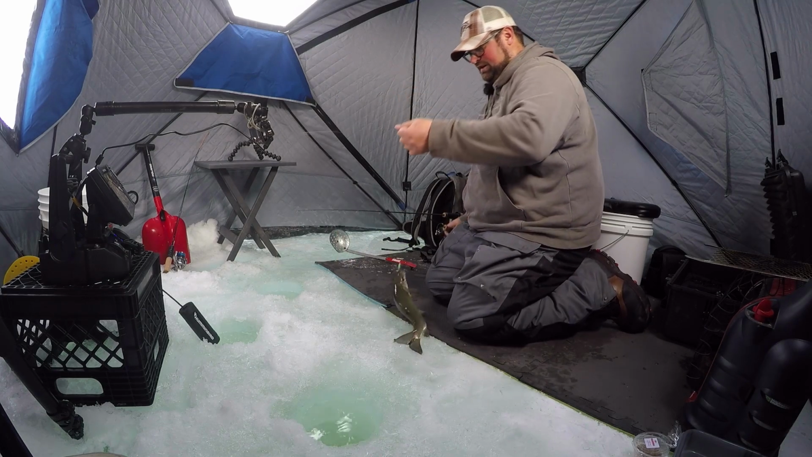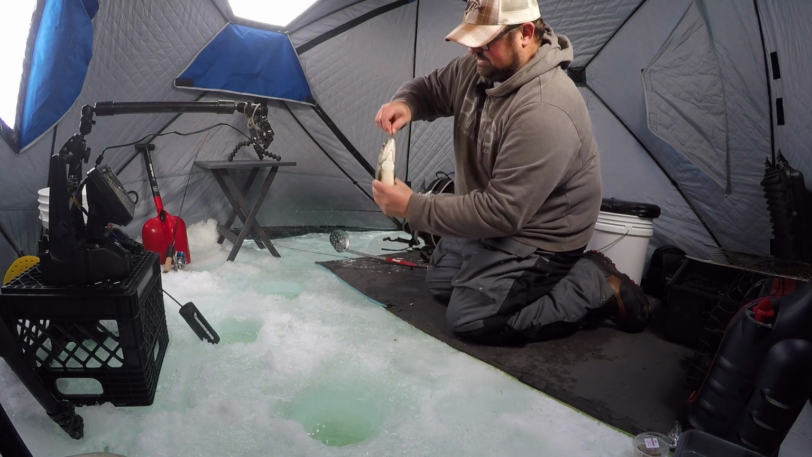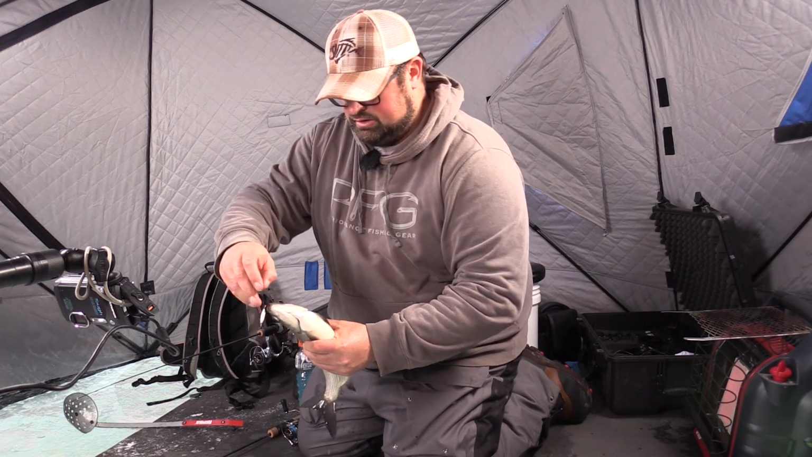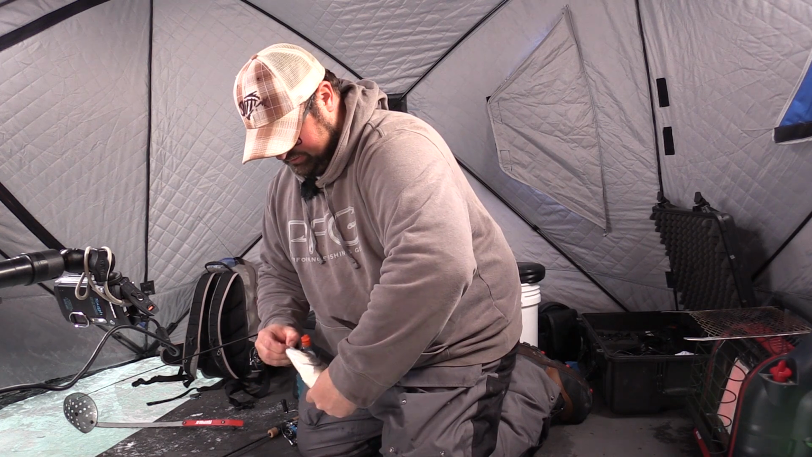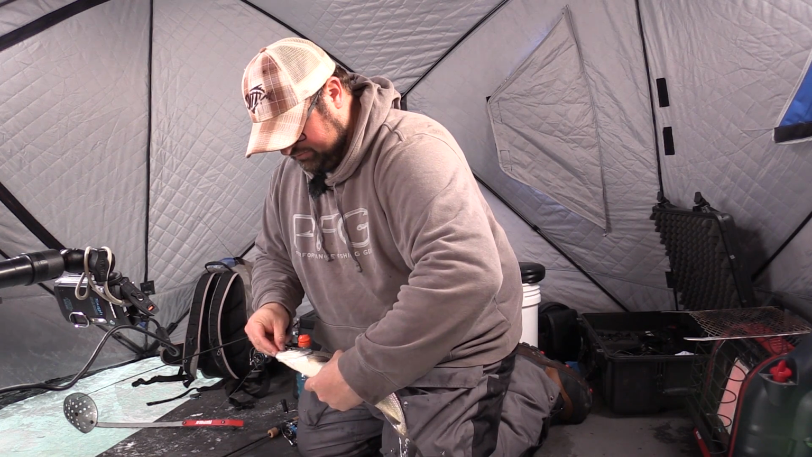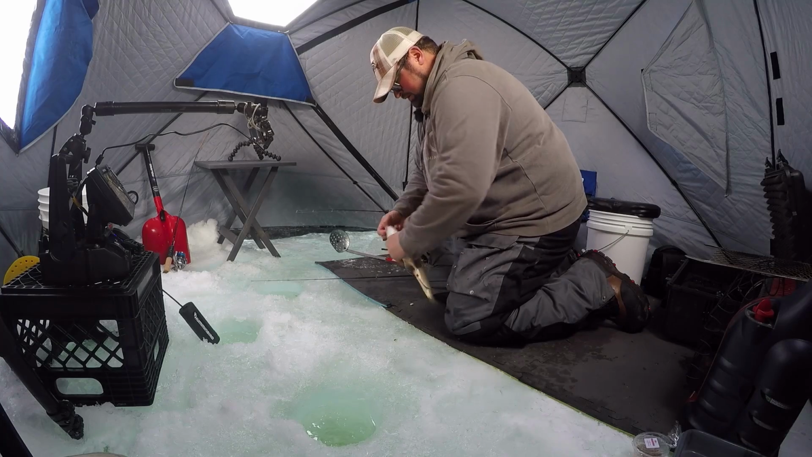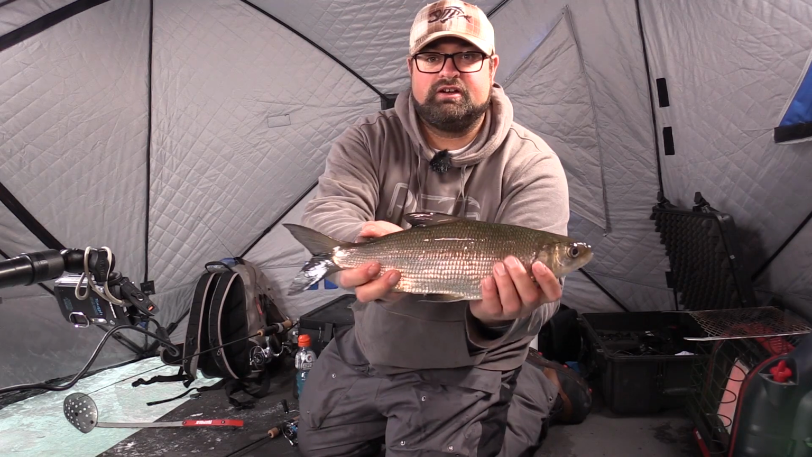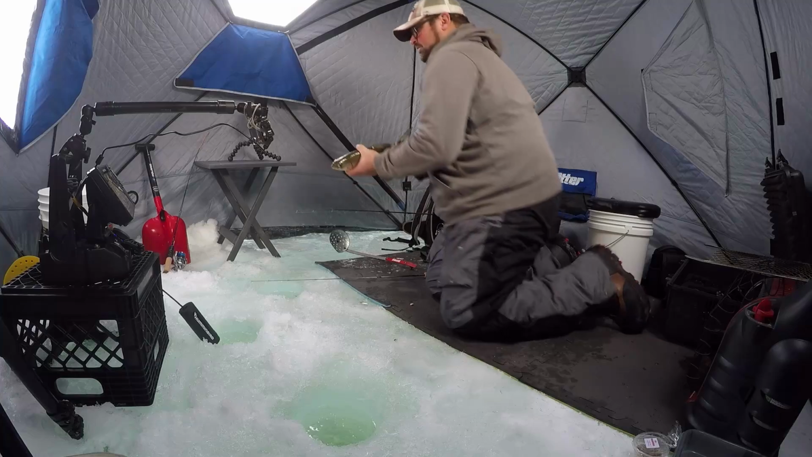So this is what I'm after right here today. Ciscos, also known as Tullaby. They got soft mouths. This one is a pretty good size. A little bit too big, say, for a tip-up bait, but he'll work good for chunk bait or for great big lake trout. Okay, so that's what I'm after right there. Cisco, aka Tullaby. Into the bucket you go.